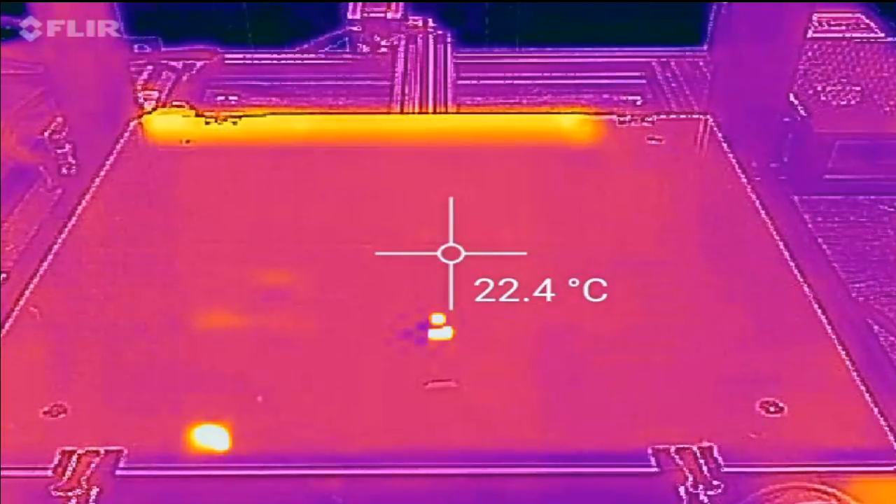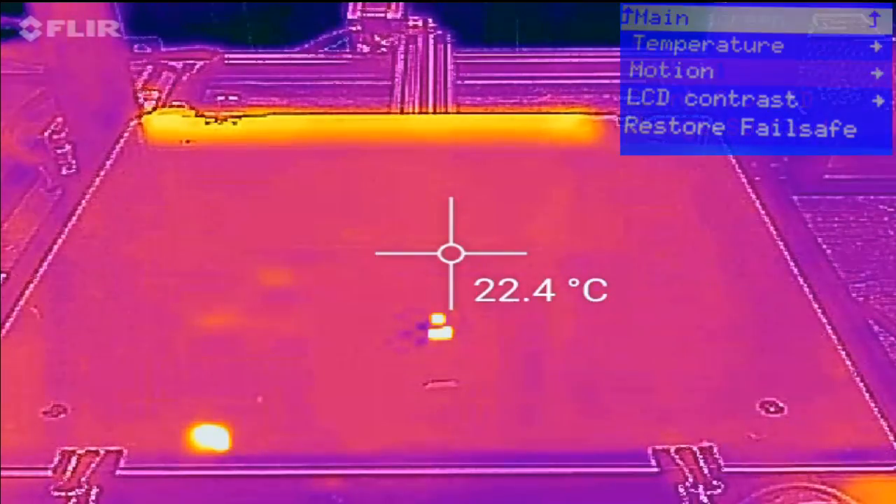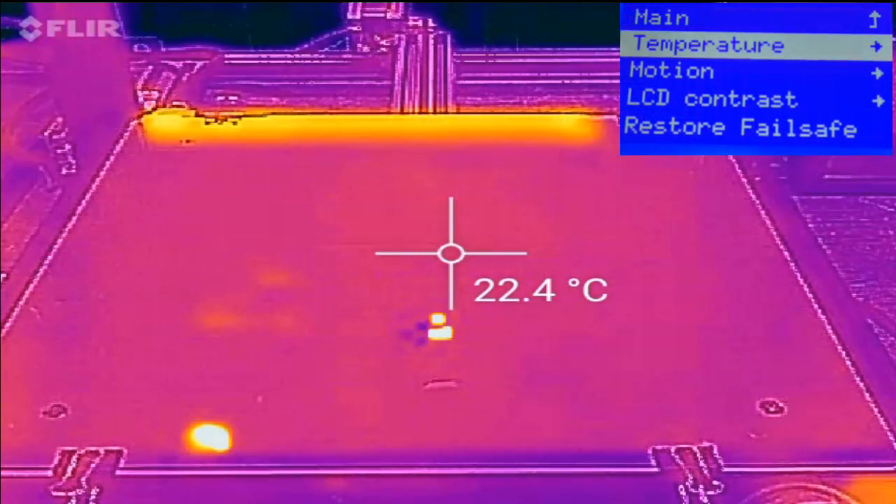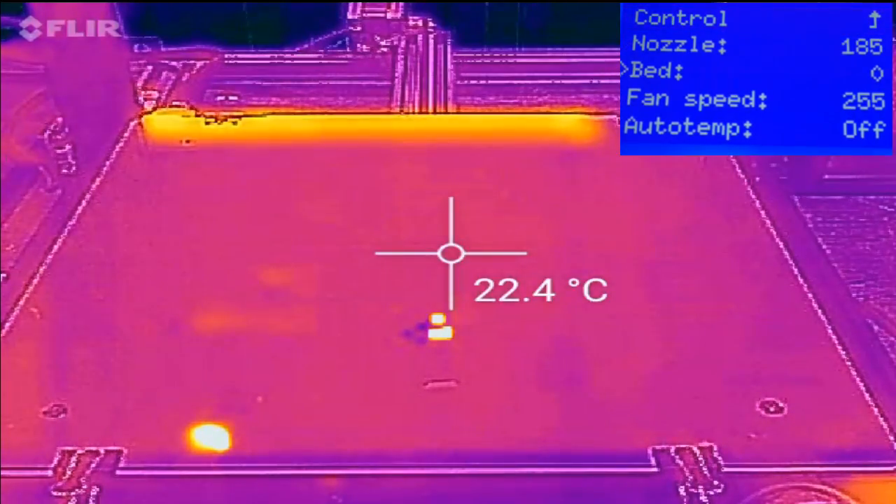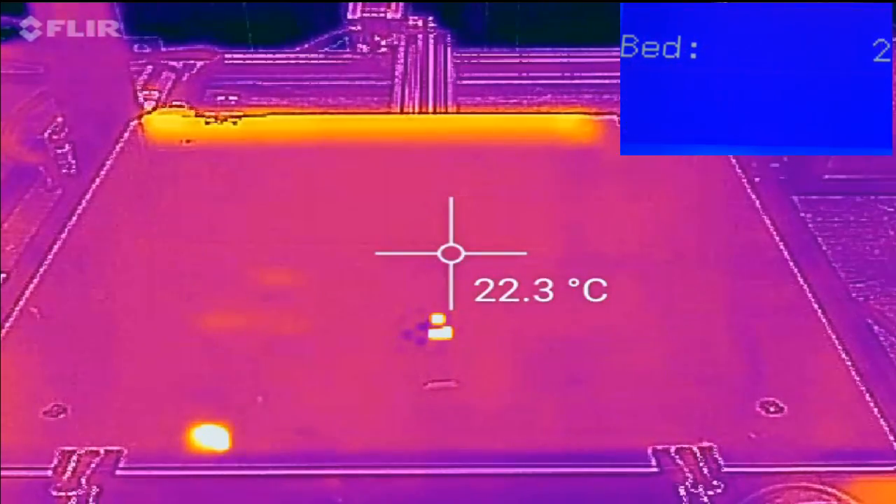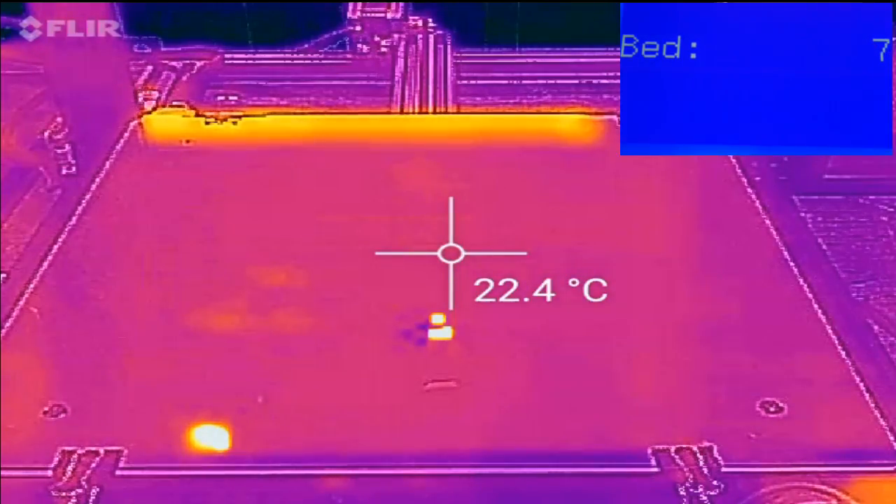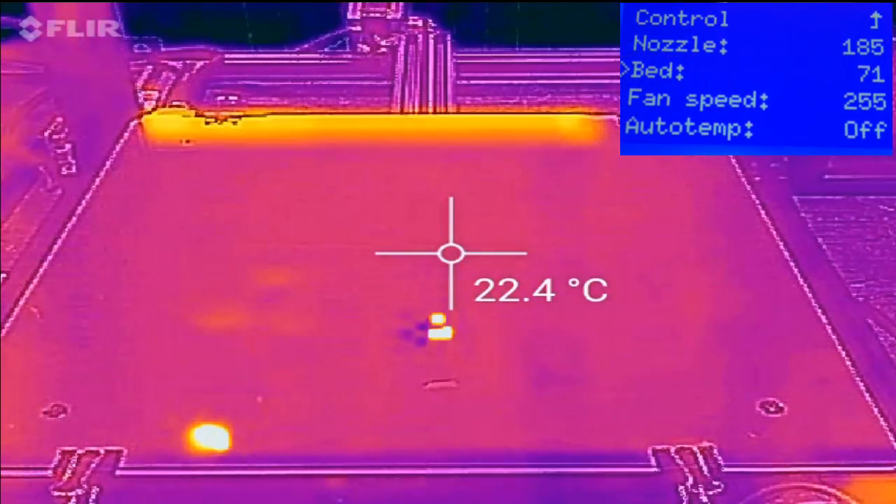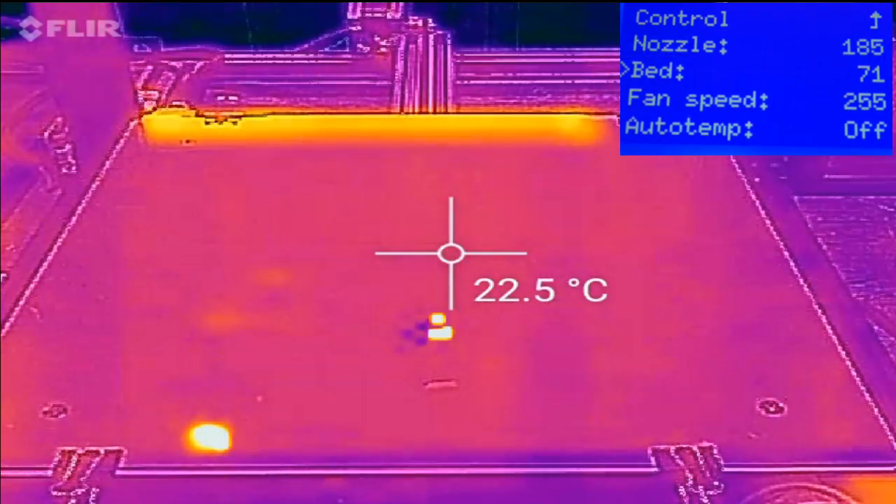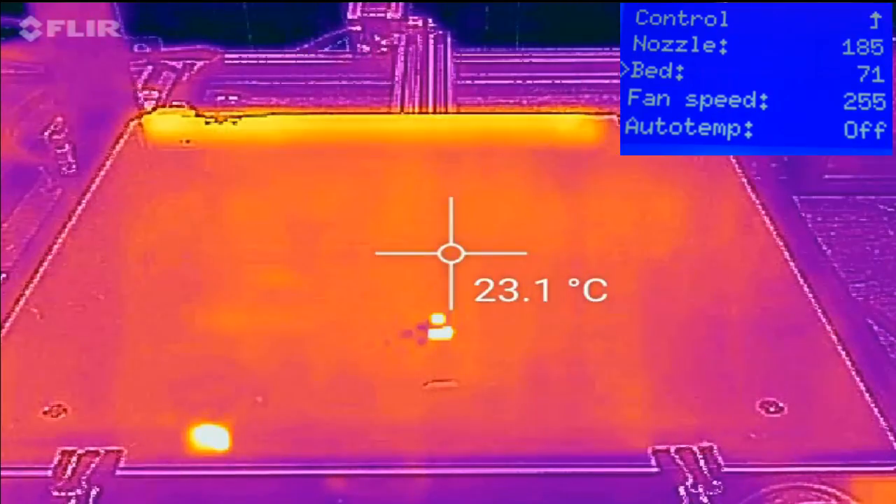So on the screen over here, I'm going to select control, and then I'm going to select temperature, and then I'm going to scroll down to bed, and I'm going to set this to go to 70 degrees C. Whoops. Well, maybe we're going to go to 71 degrees C. And so I've now set that. So the bed should start warming up. We should see the bed start heating up in a minute.